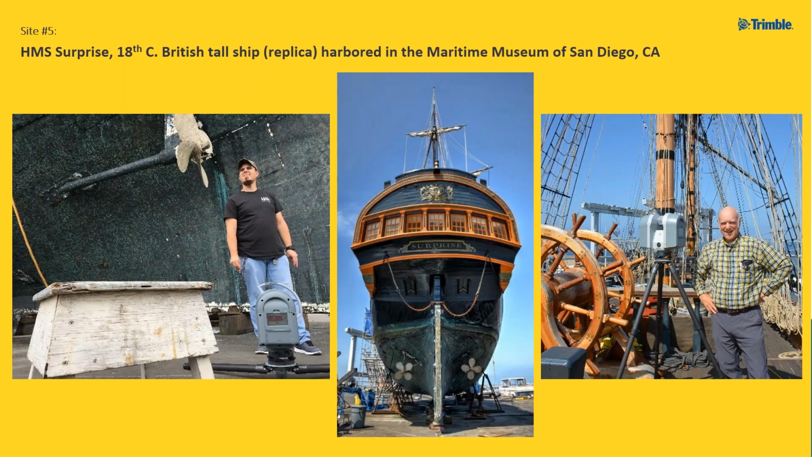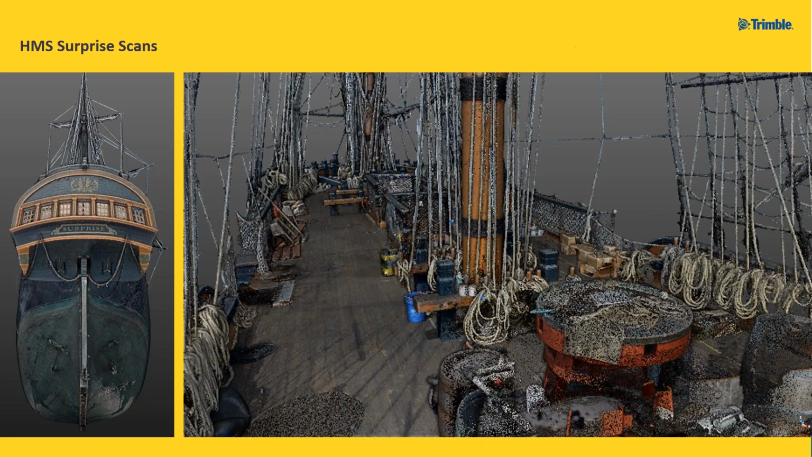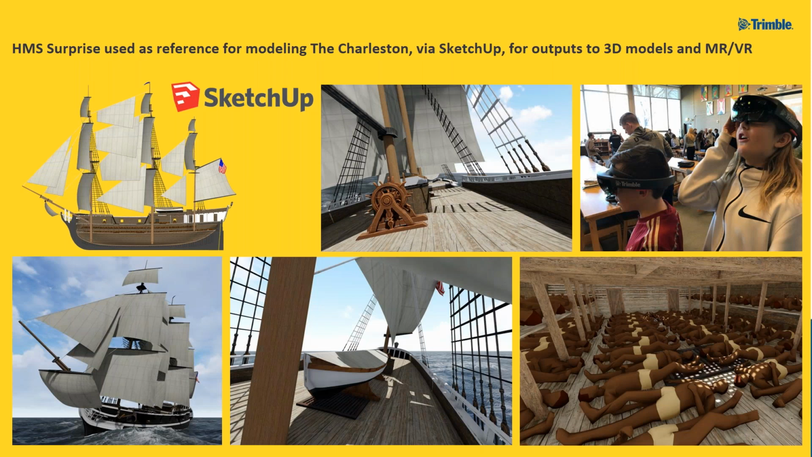The next thing that we documented was this British tall ship that I mentioned, and these are just some images from that weekend spent doing this. Peter Wood is on the right, our historian from Duke, who came along, and one of our colleagues on the left, Brian Stutzman. And these are some of the scan data that came from that collection. And these are some of the other assets that were created.